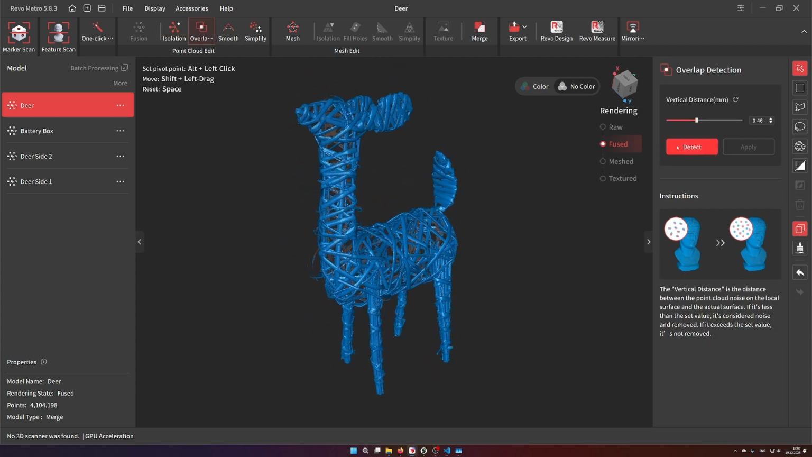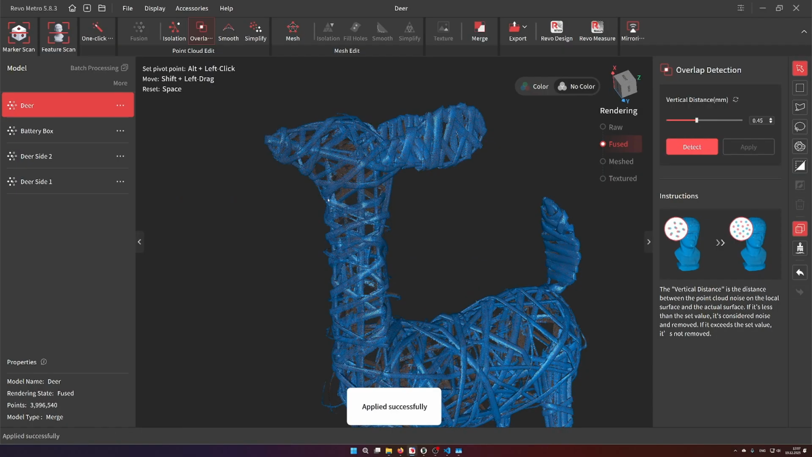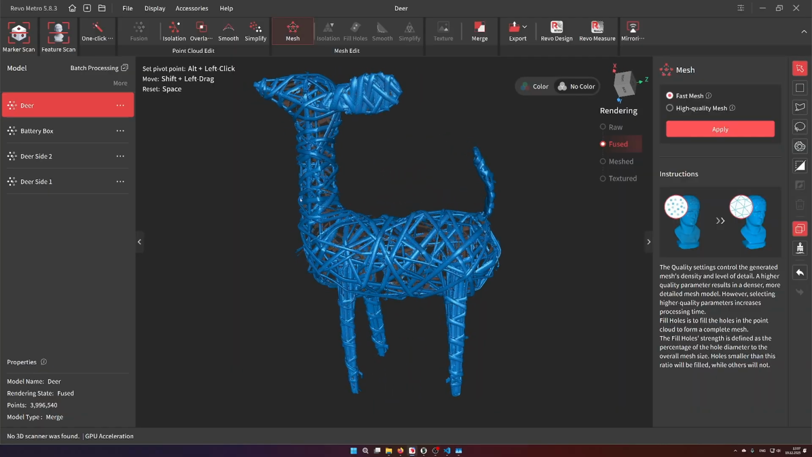And we can now use the overlap detection. I would recommend you simply setting it to the default distance, and now we will see how much data it selects. It actually selected quite a lot of free floating parts we can simply delete. And I guess with this setting we can go to the meshing step.